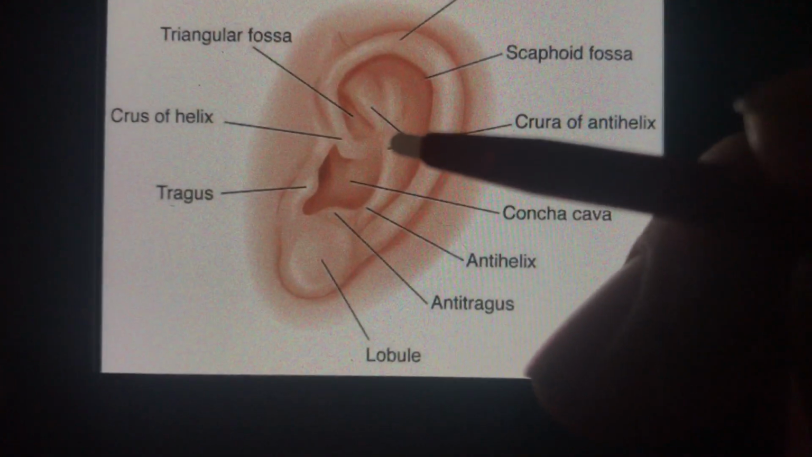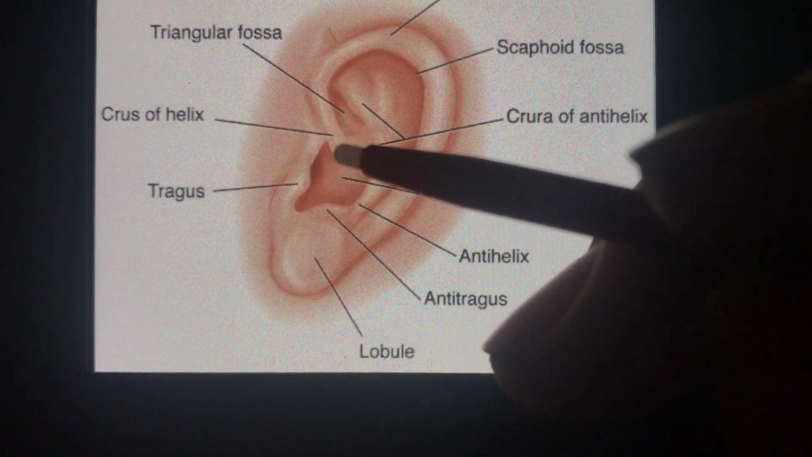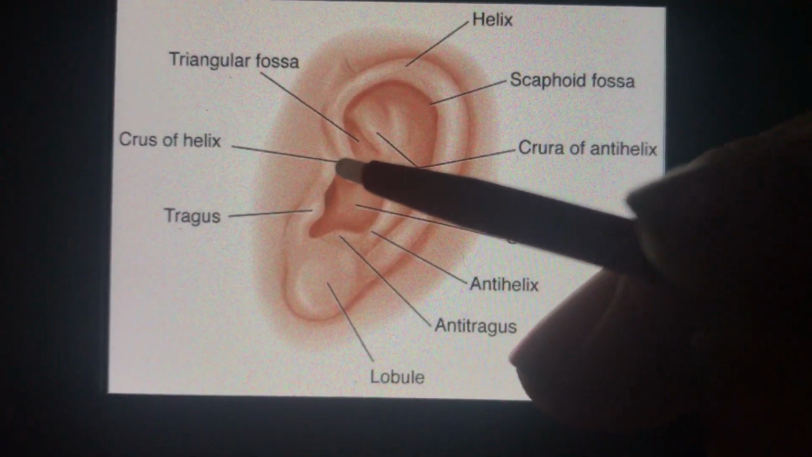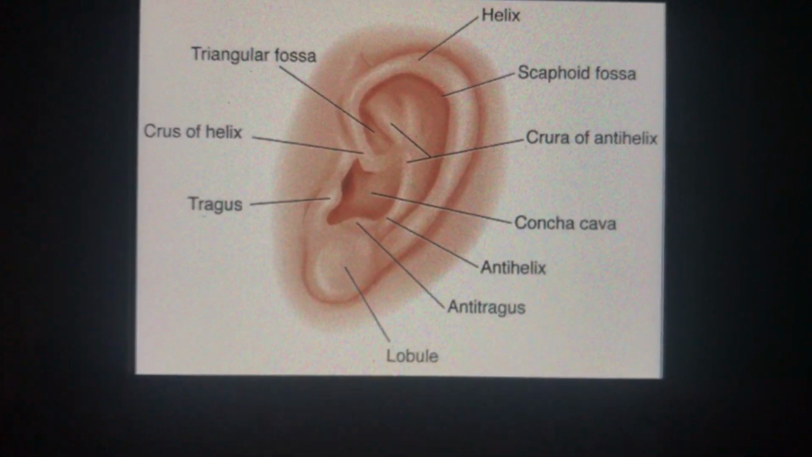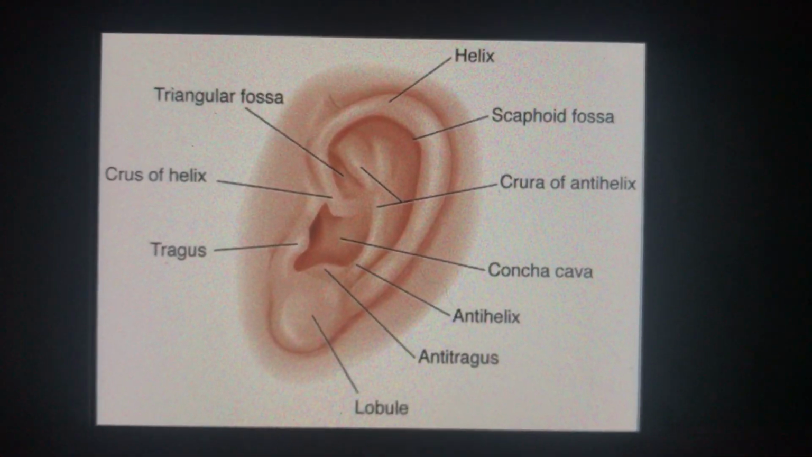Now, that being said, this could be different between adult, child, shape of ear, etc., but probably anywhere from the crus of helix to the crura of antihelix, somewhere in that area, more than likely.